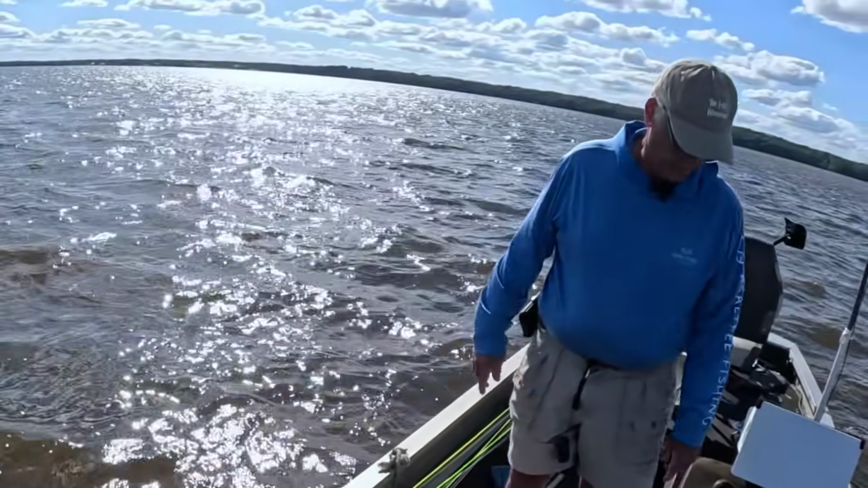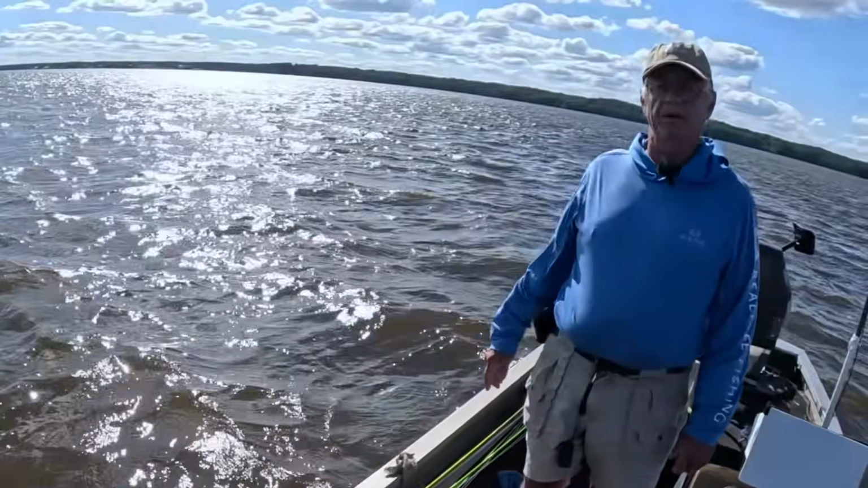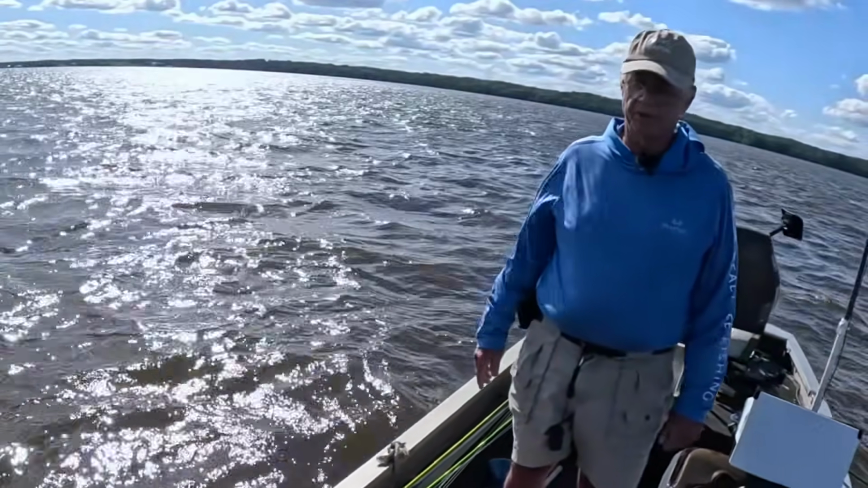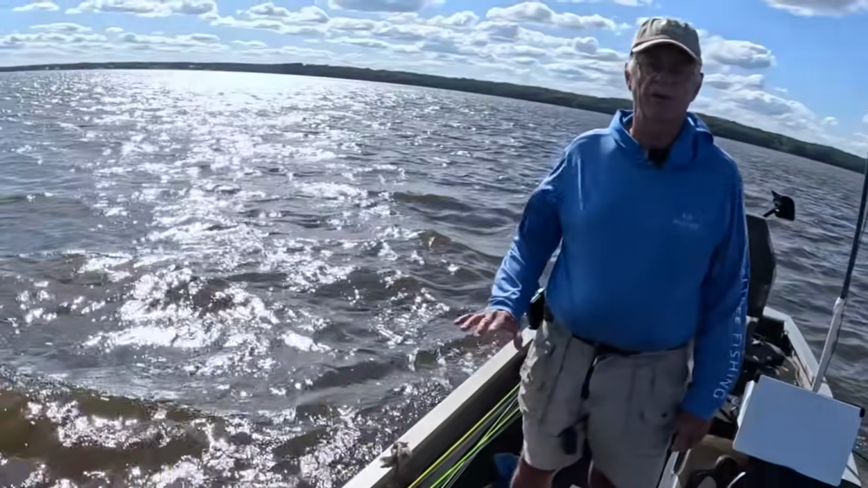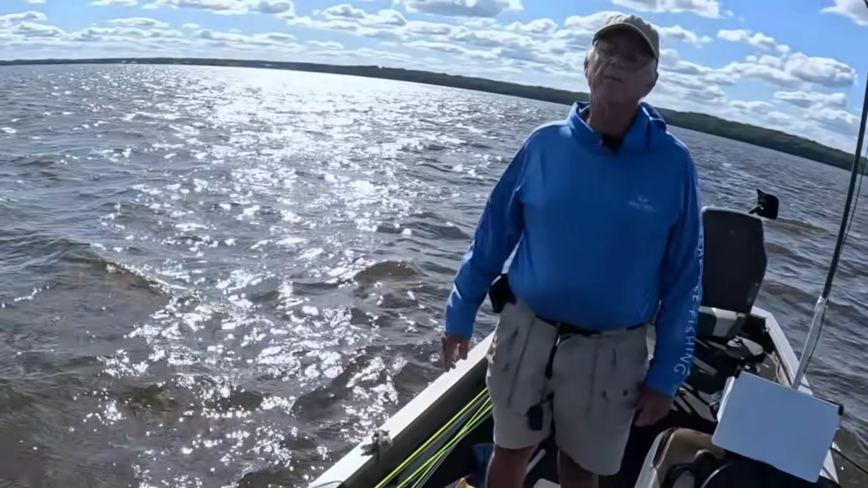And man, I went through Wild Willie's colors a dozen times, and Sid's jigs, his colors a dozen times, and I caught a lot of fish today just off of changing colors. Had I not done that, I would have probably left them fish and said those fish are just not biting. Well, they'll bite if you keep changing.